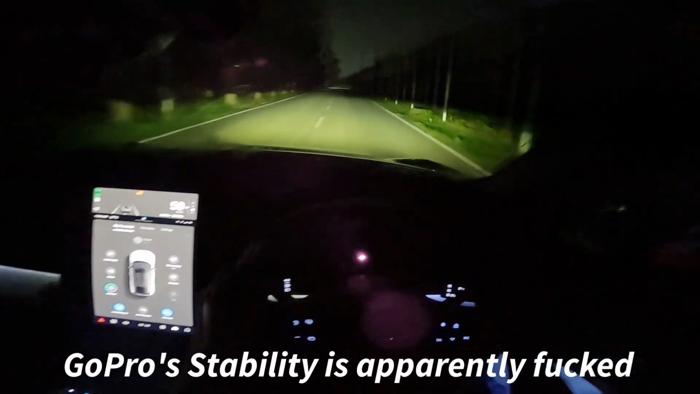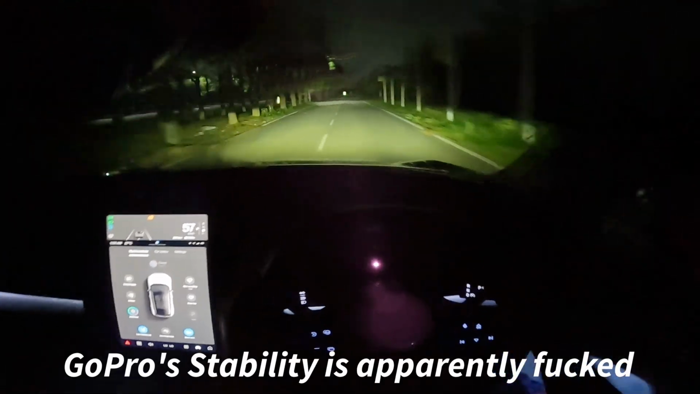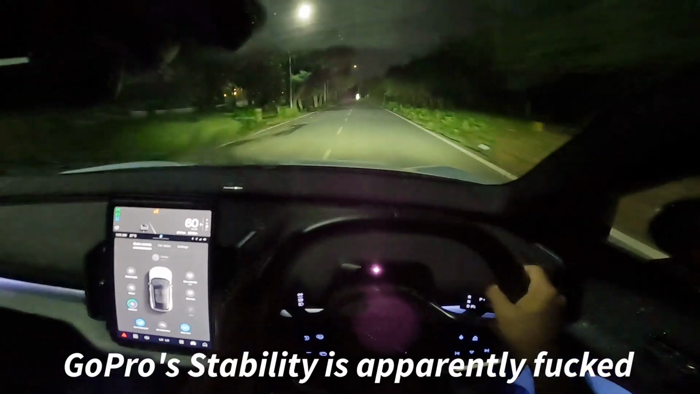Still on high beam. Now it's gone back to low beam. Gone back to high beam. Lovely, lovely, lovely. Good job, Volvo.